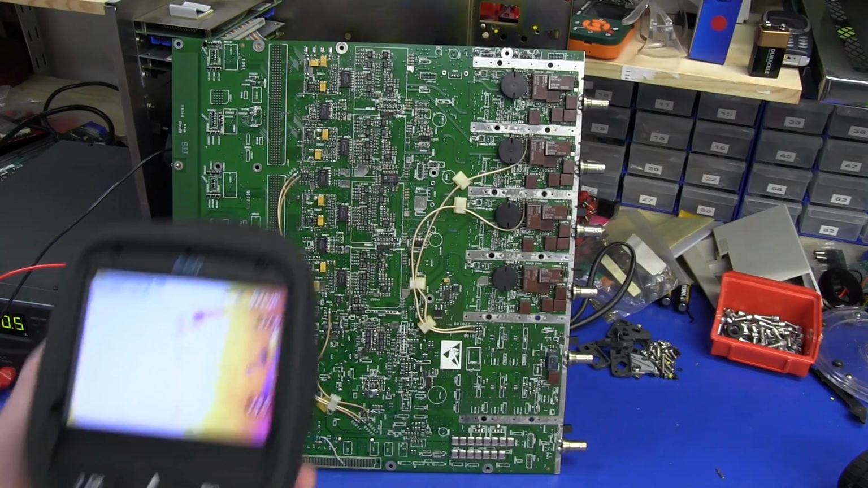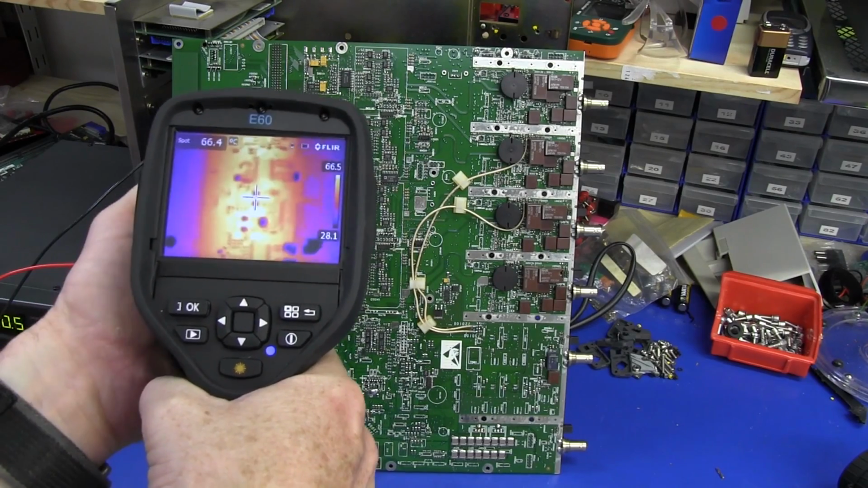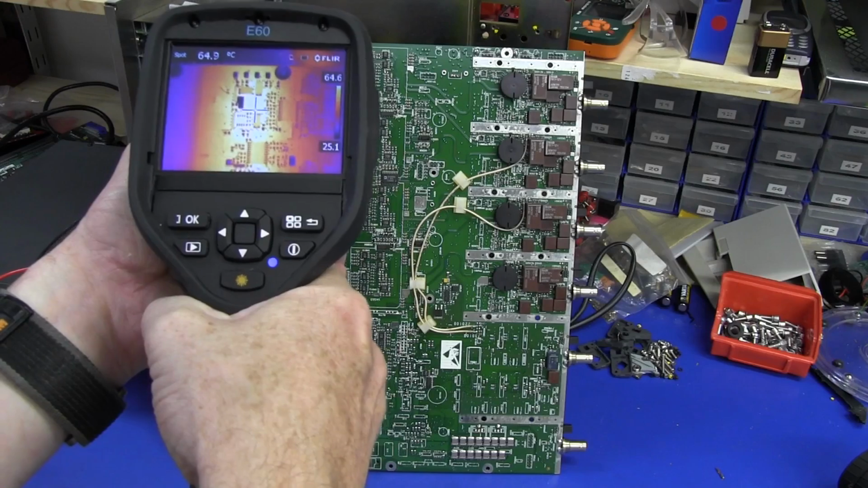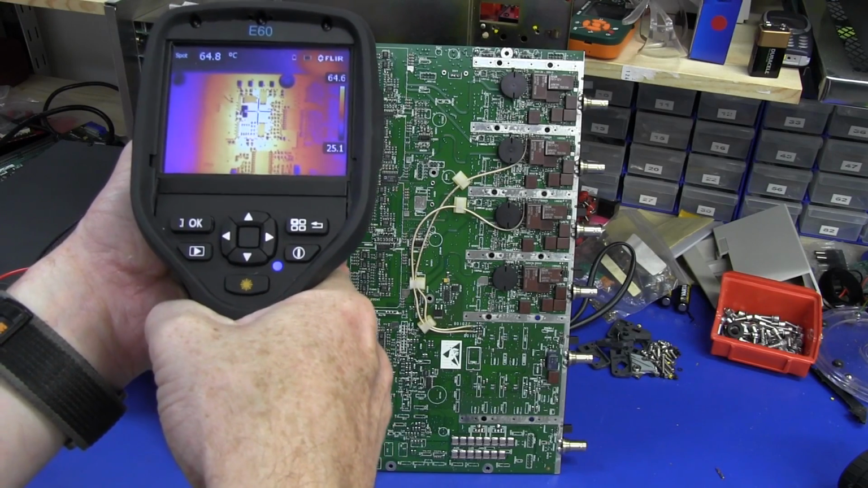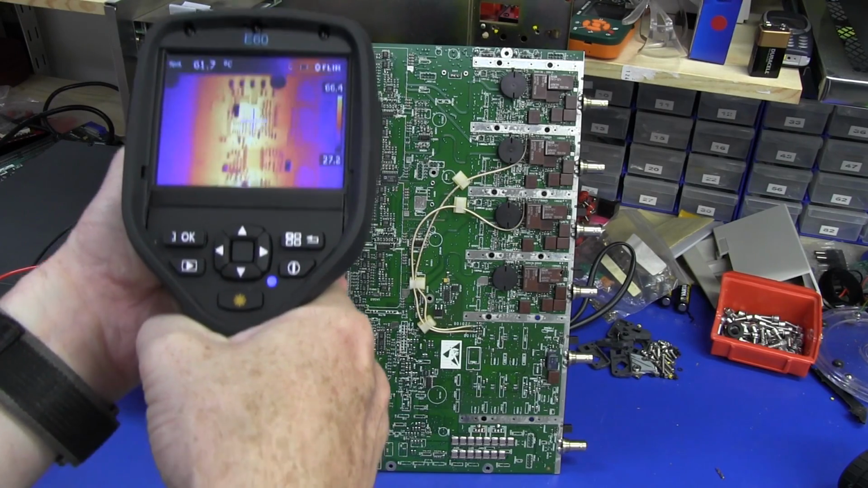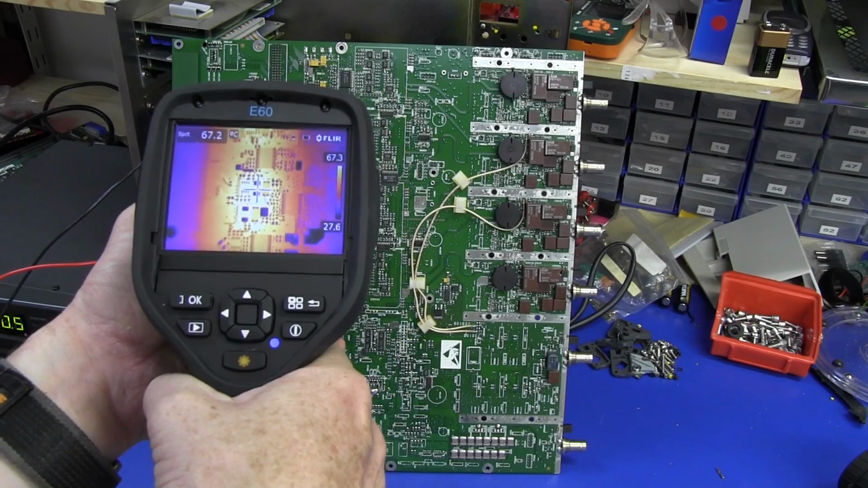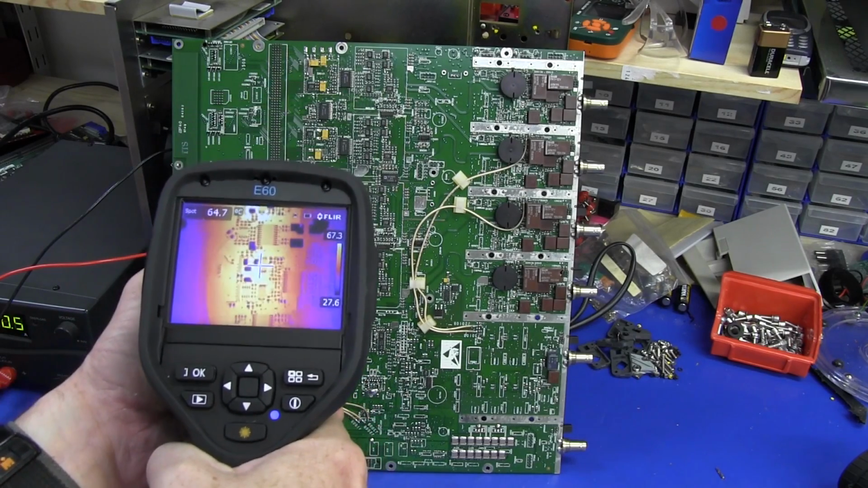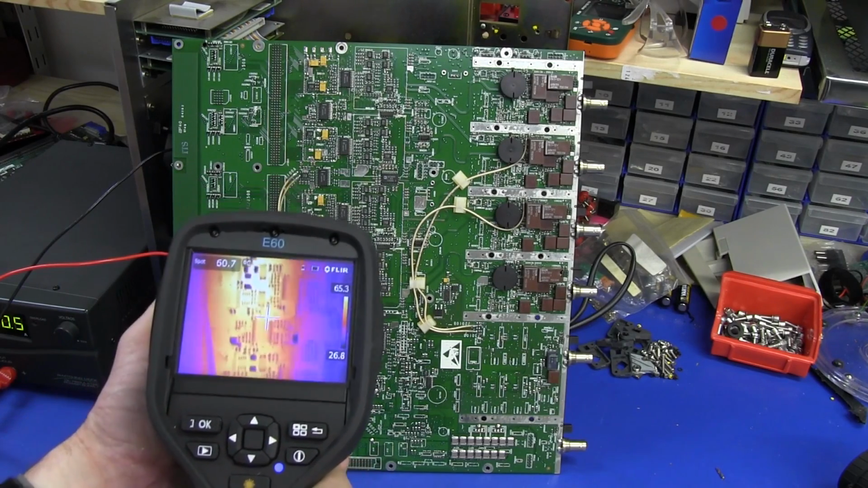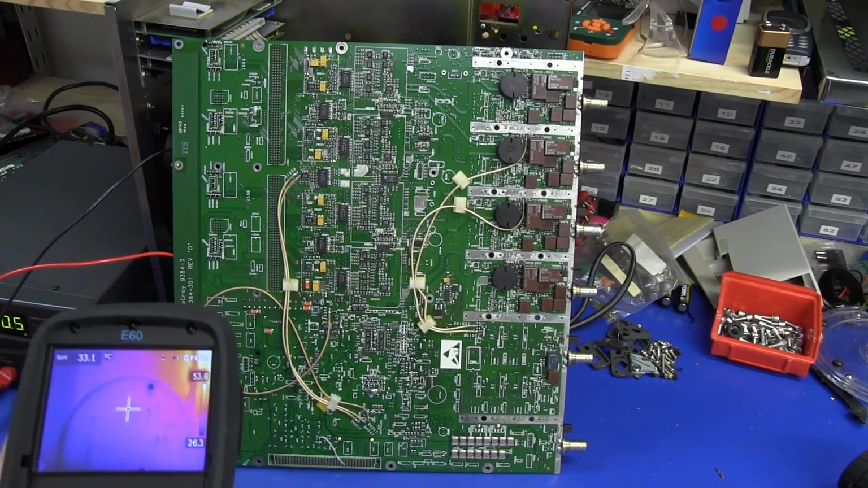Now let's have a look at the back of the board, and you can see the hotspots on the ASICs there, of course. That's about 65 degrees on the back of there, and that's the first one. And the second one, 67. So once again, it's a bit hotter. Third one, not 65, not quite as hot. And the fourth one down there, but there are no other hotspots.